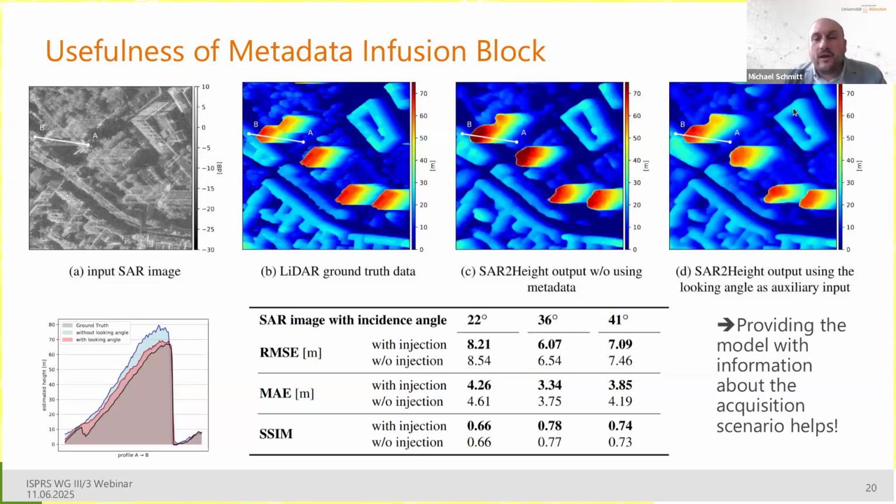And a quick look at these two result images already shows, at least to me, that the final image, the fourth image here, is a bit smoother than the result achieved without the metadata infusion block. So this is my first impression.